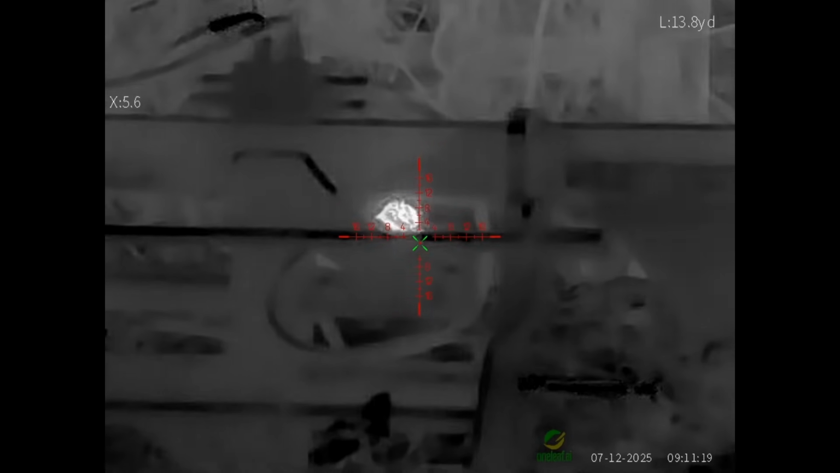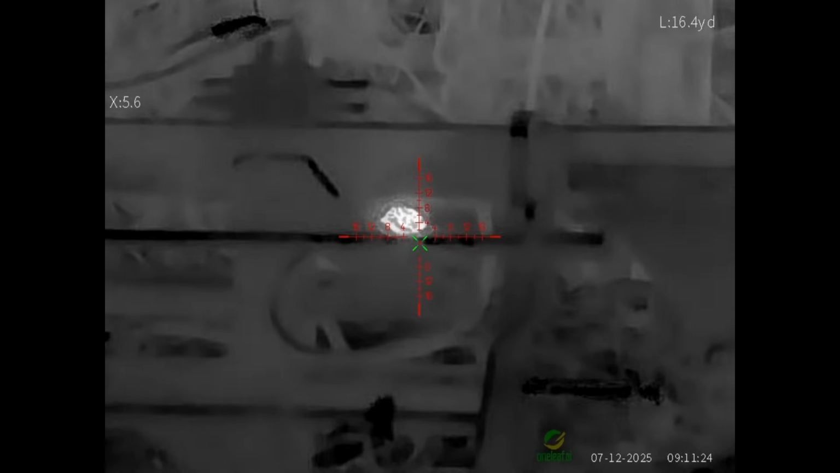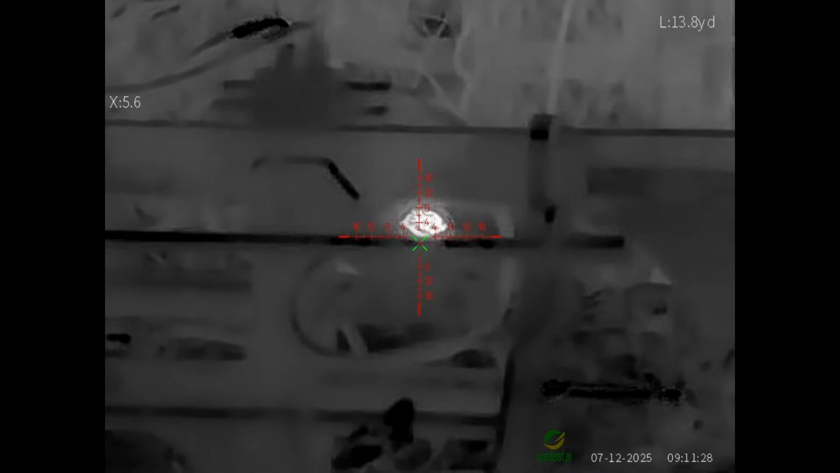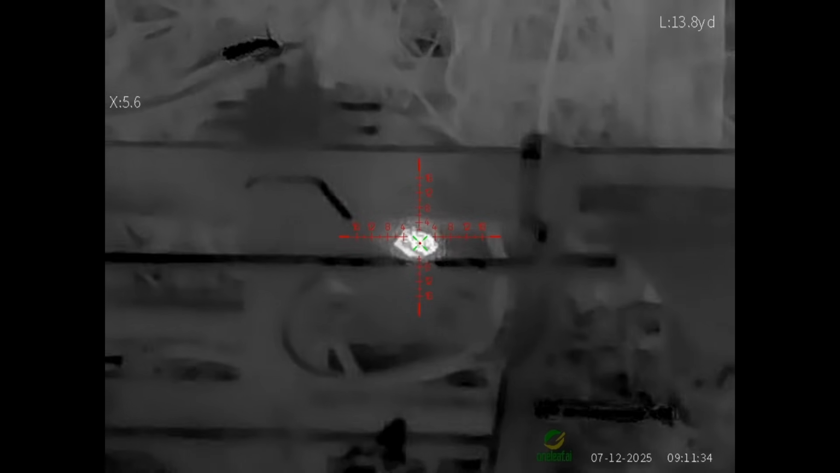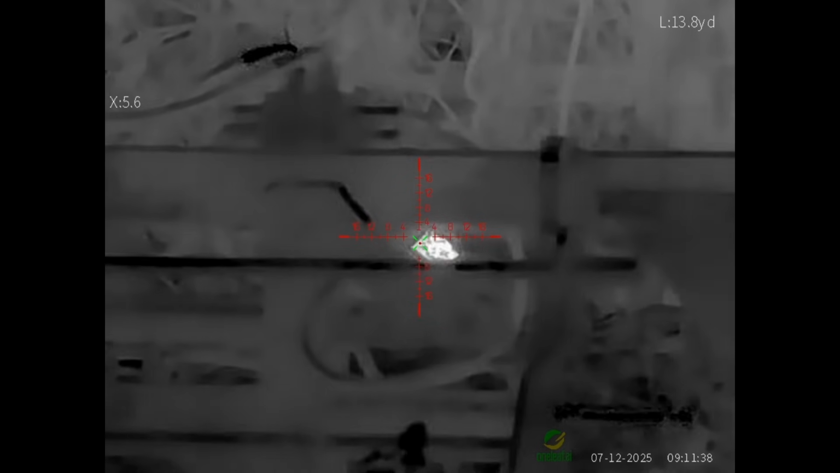A little signature there, that's him through that finger. Obviously I can't get a shot through there. I'm going to wait till he gives me a more clear shot. But I've got this set in white hot at the minute. So yeah, I'll wait till he comes up and gives me a more clear shot, because I can't really take that. Probably could hit it, but I'd rather wait till I get him in a proper view.